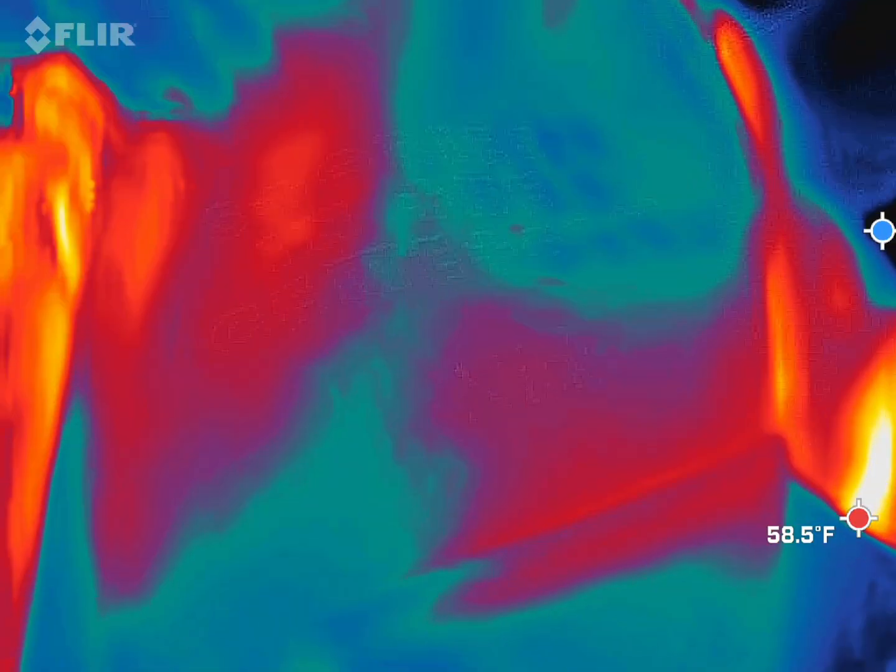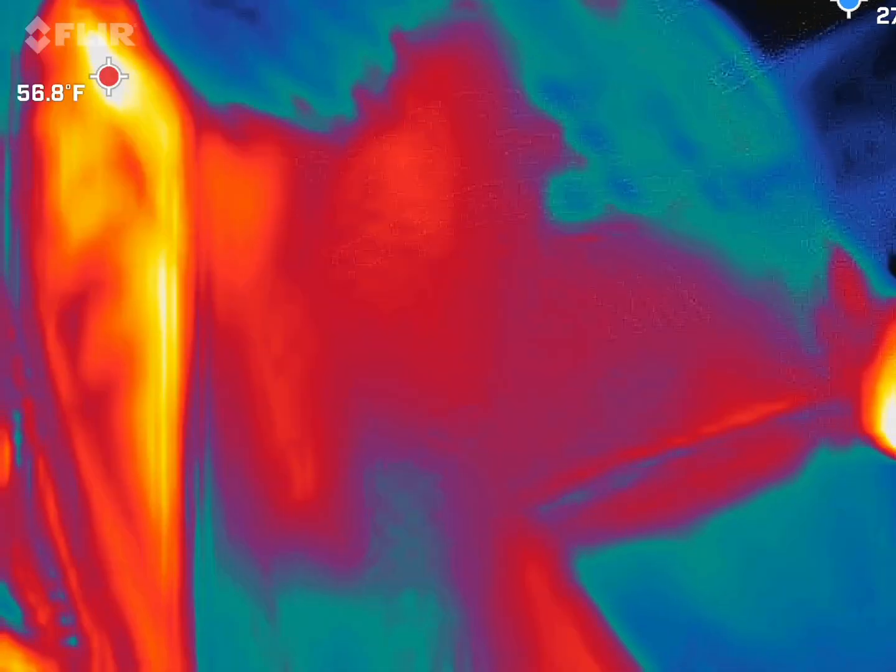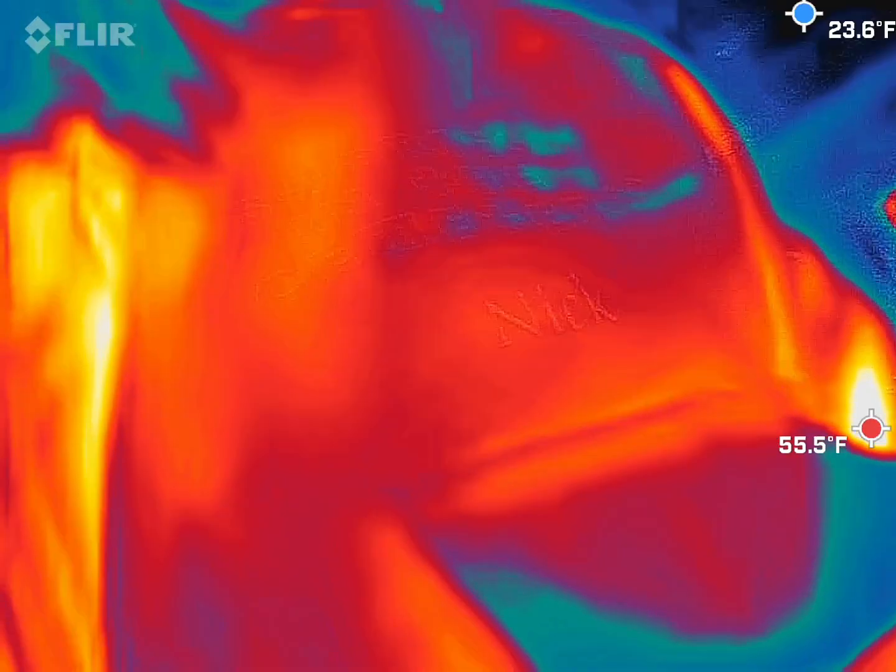I'm looking for 15 plus degree temperature drops. We have hand warmers. Oh, perfect. All over, so good. You should. My gloves are heated, so those will be warm too.